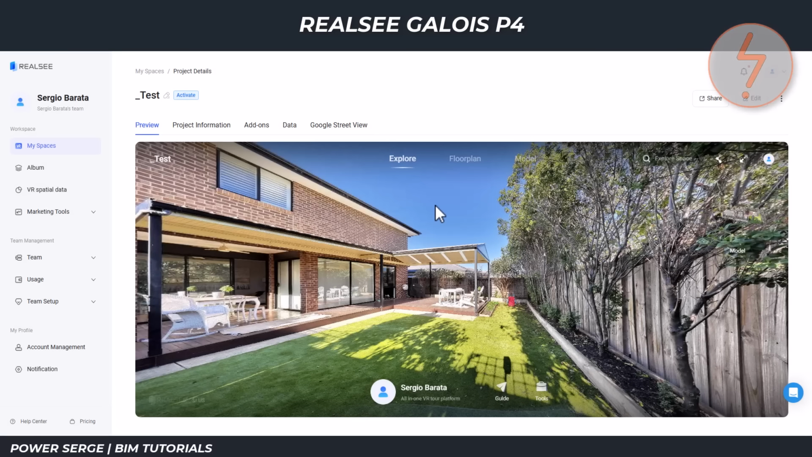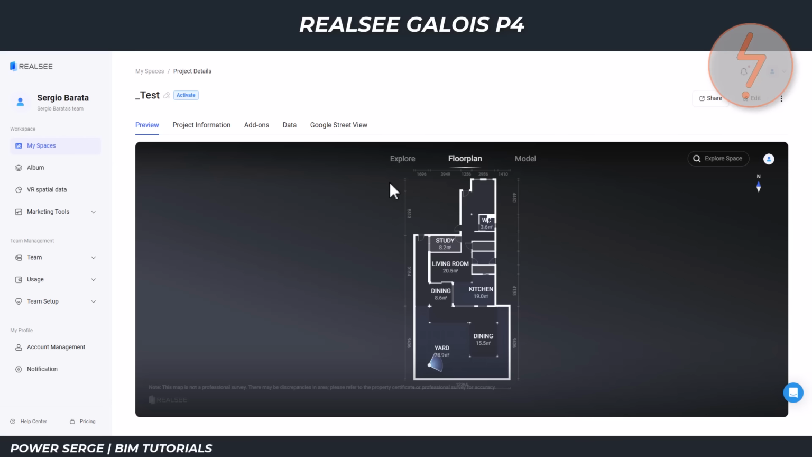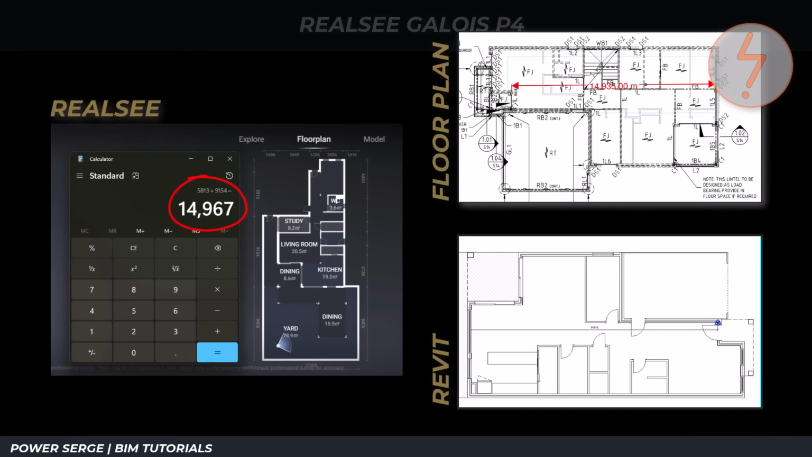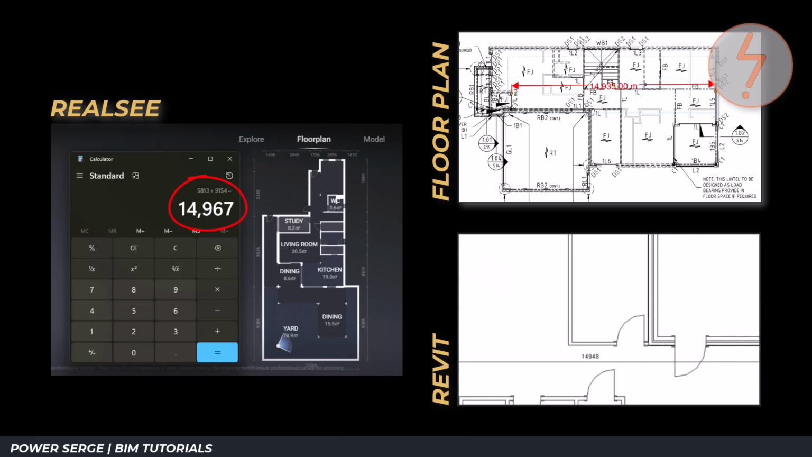I then took the comparison one step further by evaluating the AI-generated floor plan produced within the Realsee platform. The Realsee AI floor plan measured 14,967 mm. Compared to the original drawings, this represents a difference of 32 mm. While the AI-generated floor plan is not intended to replace a BIM model, it does provide a useful and reasonably accurate representation of the building layout immediately after capture.